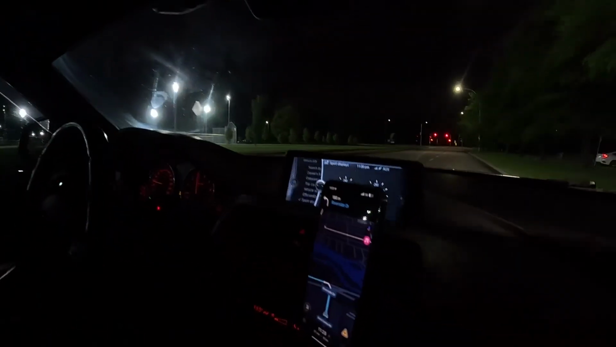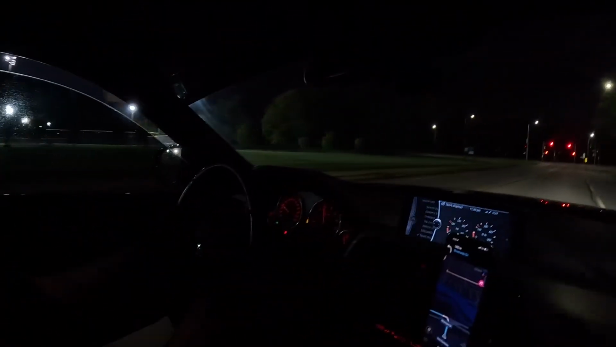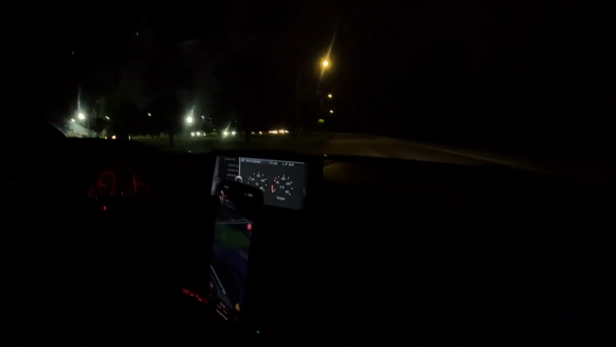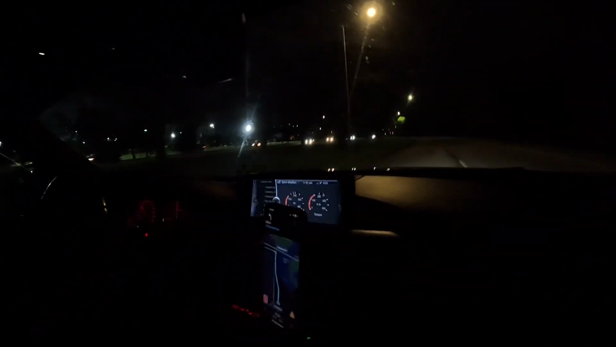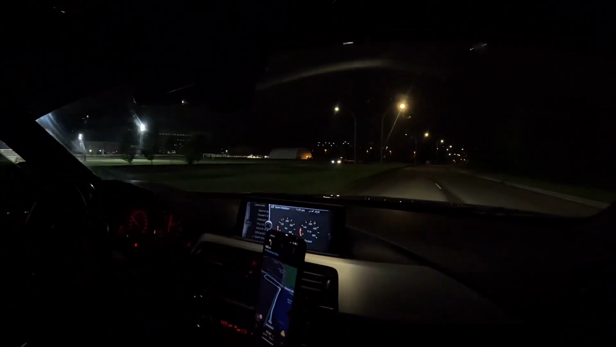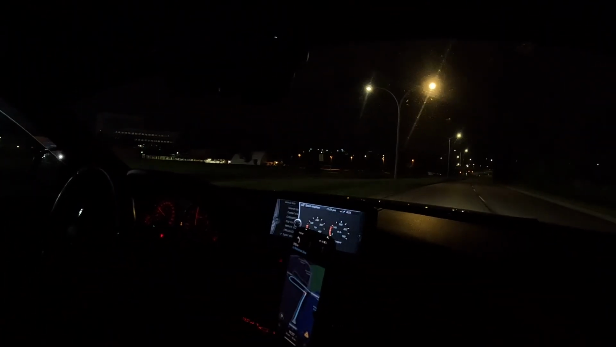Oh, why's the pop sound so weird? It's because it's not warm. We're turning left? Yeah. It's getting warmer now, that might be weird. See, it's getting warm now, it sounds good.